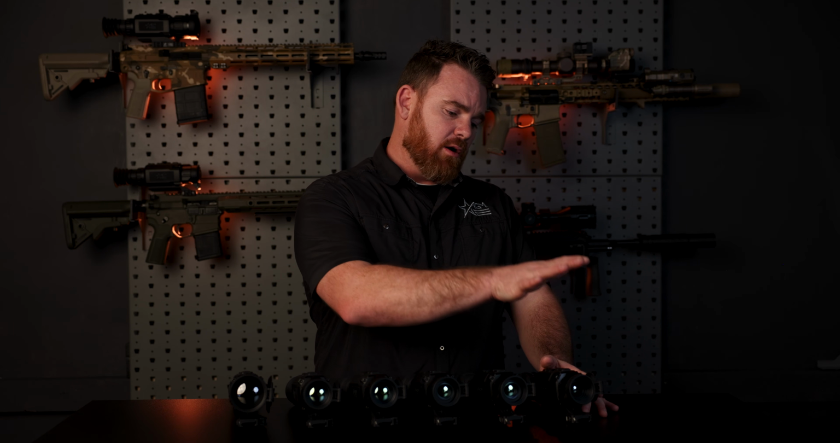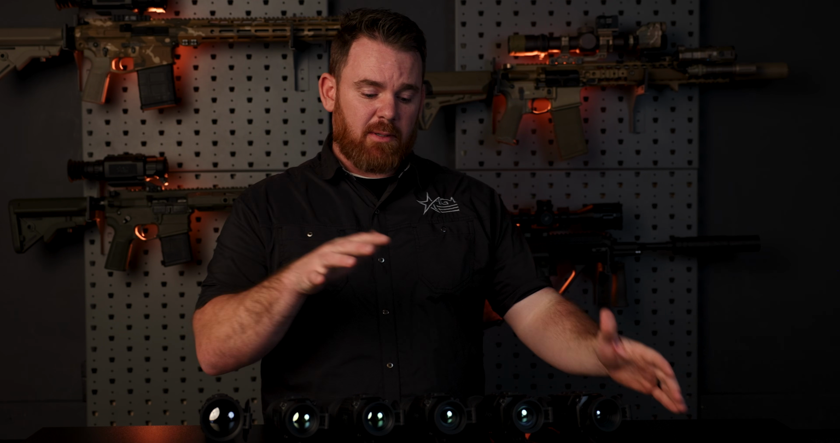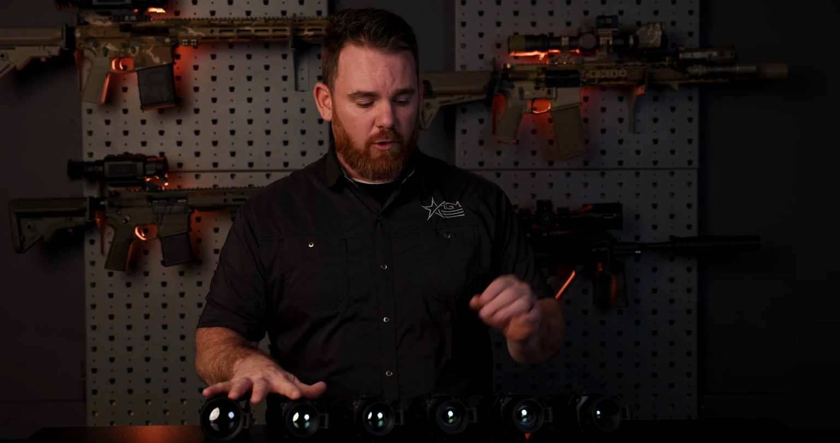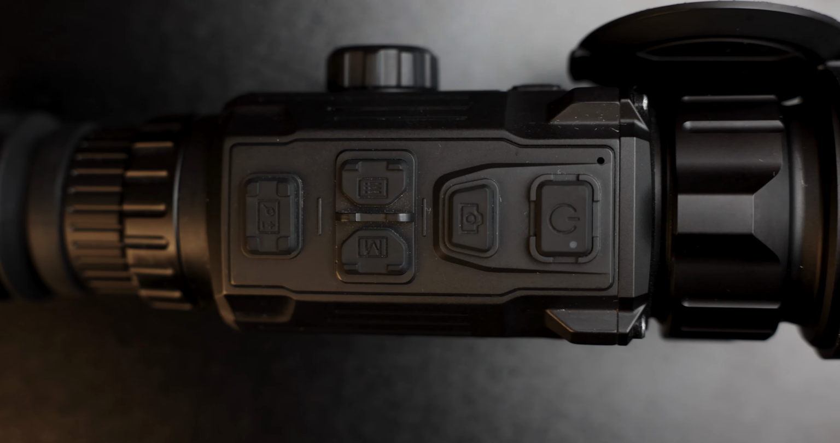So I have here all 6 of our Rattler V2 offerings, starting with over here 19mm 256 resolution, all the way up to a 50mm in 640 resolution. There are some differences and some commonalities between all of them that's worth mentioning. One thing that all Rattler V2s got is a 12 micron sensor. So what that means, especially for your 384 models, as opposed to your previous generation, is that your base mag is a little bit higher on those 384, but the base mag is essentially the same on the 640 and the 256 resolution units. Everything is 12 micron, so you are going to get a little bit better image quality across the board.